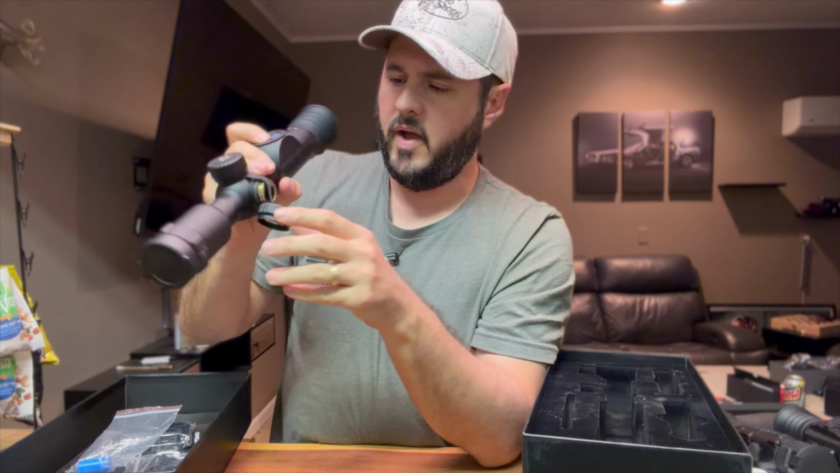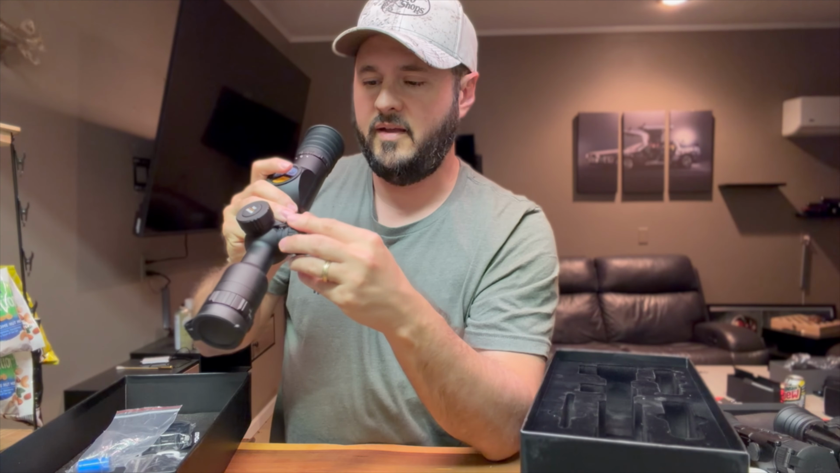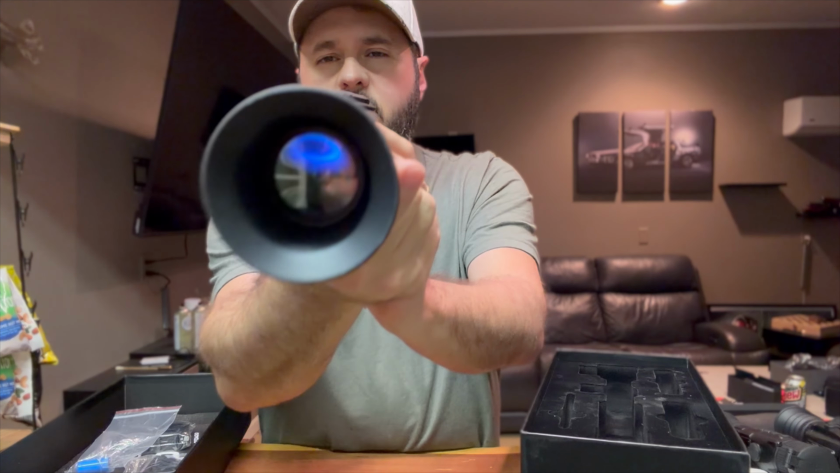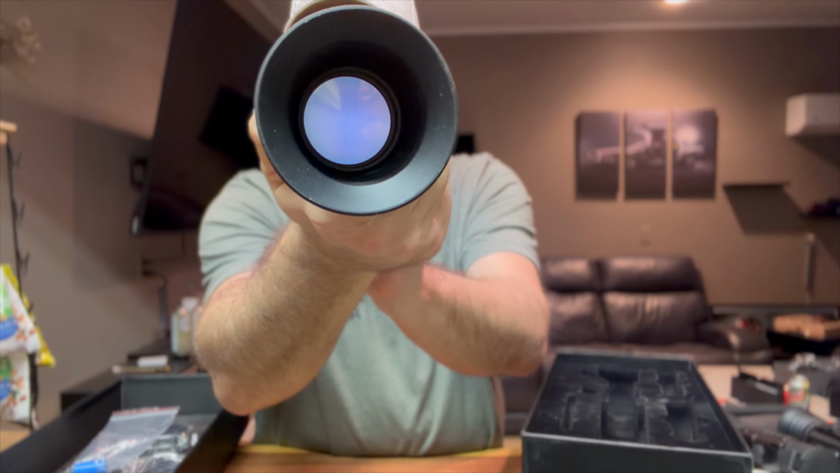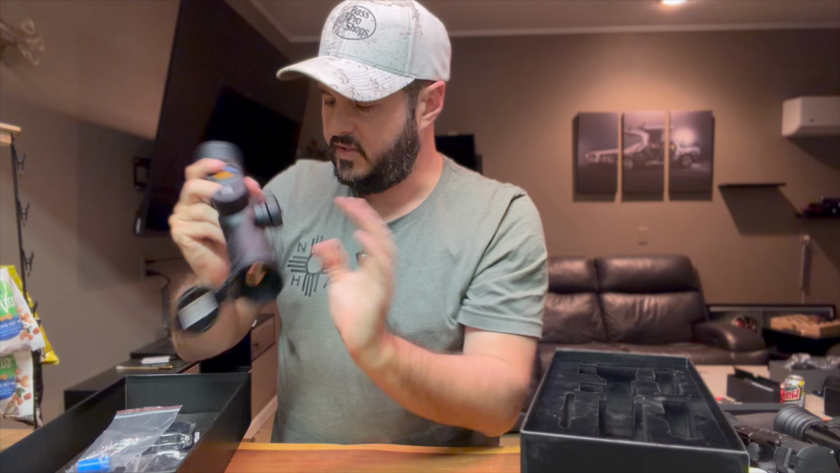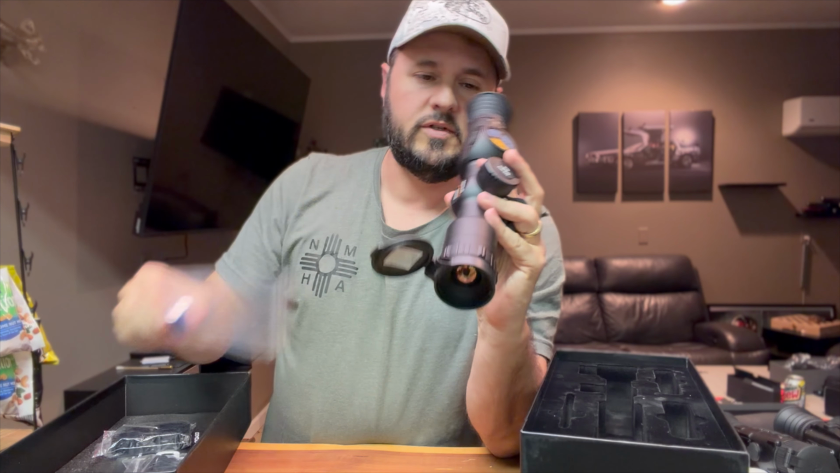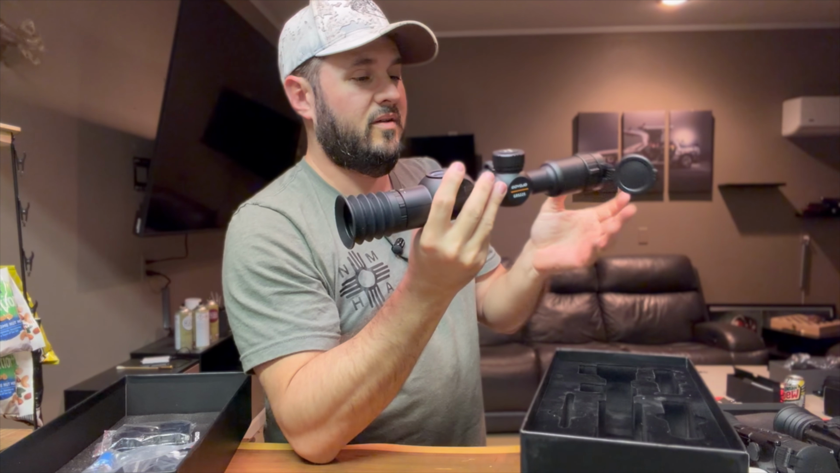I don't know if this thing will power on without the battery. Oh, look at that, it does. So it does have a built-in battery. Very interesting. Okay, so then this must be some kind of a backup, which is pretty cool. Now that actually looks really good.